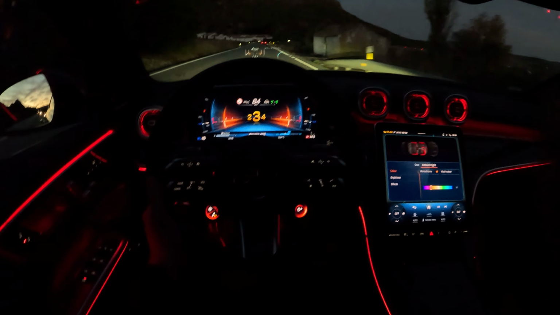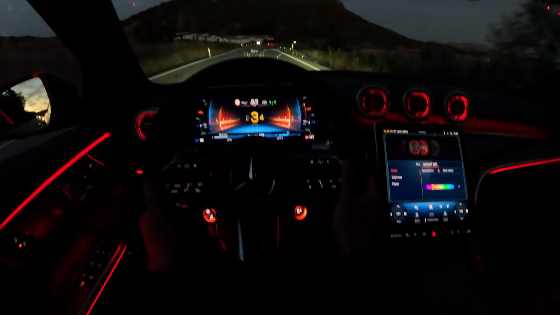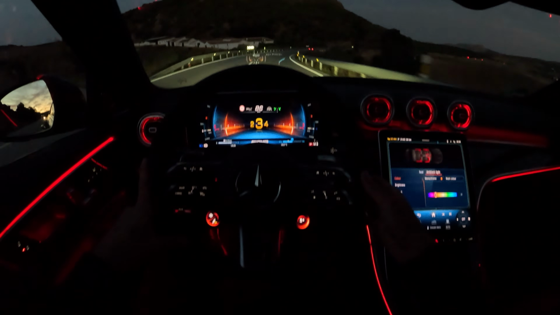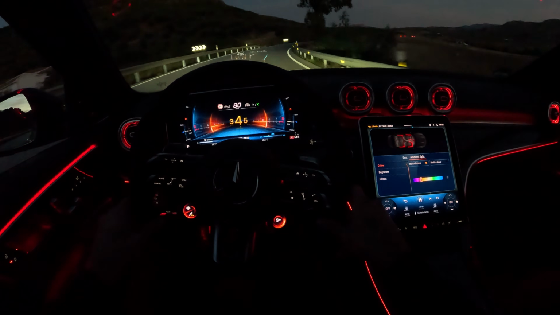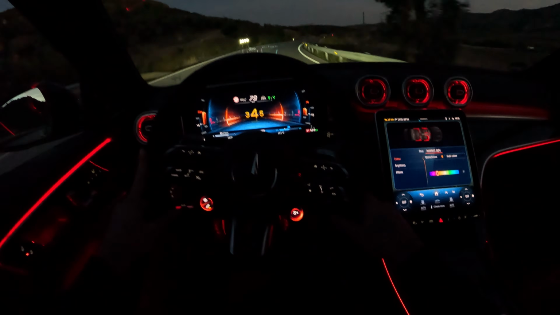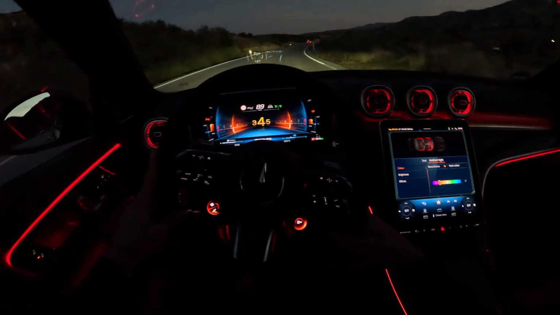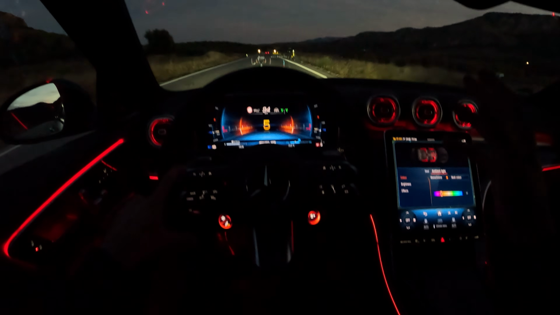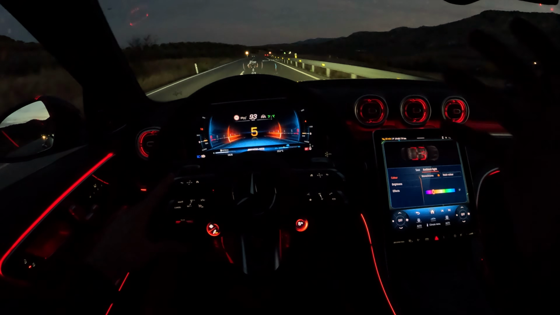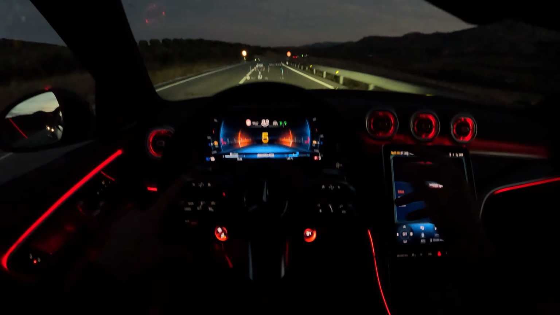You hear a bit of the sound, but if you ask me, is this still comparable to the old one? It's definitely not. You have sound, but it's not like in the old ones. No pops and bangs, which is sad. But instead of that, you have a lot of performance and a lot of power with this car.